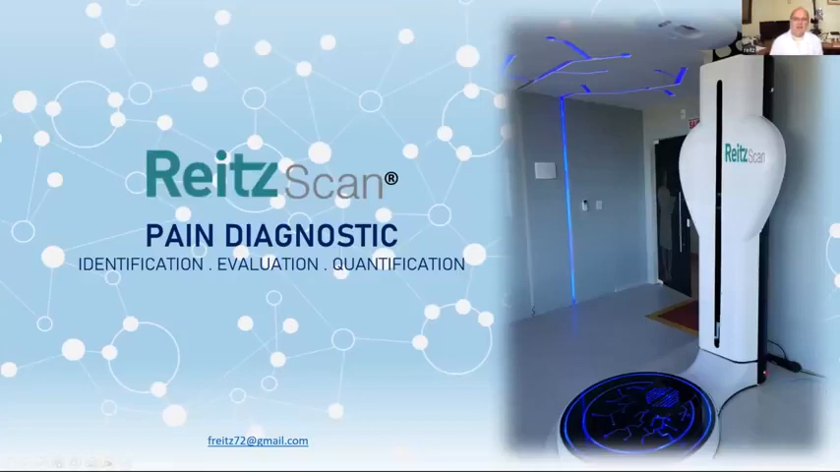Well, this one I started in Europe, and this is the first device that identifies, evaluates, and quantifies pain simultaneously. It has been a project I've been working on for a while, and I started by saving insurance companies a couple of billions of dollars and euros per year on fraud.